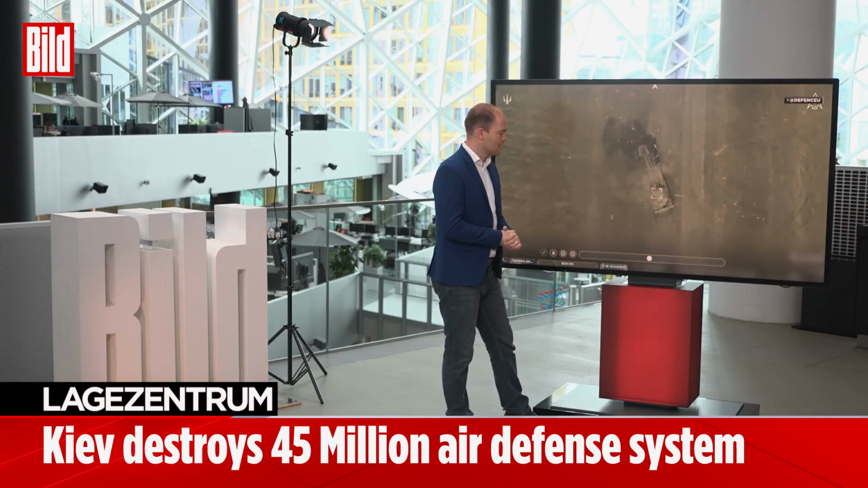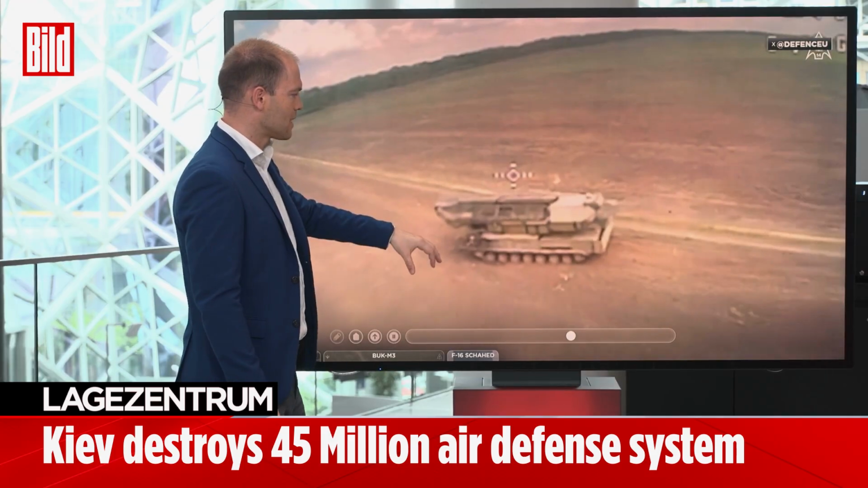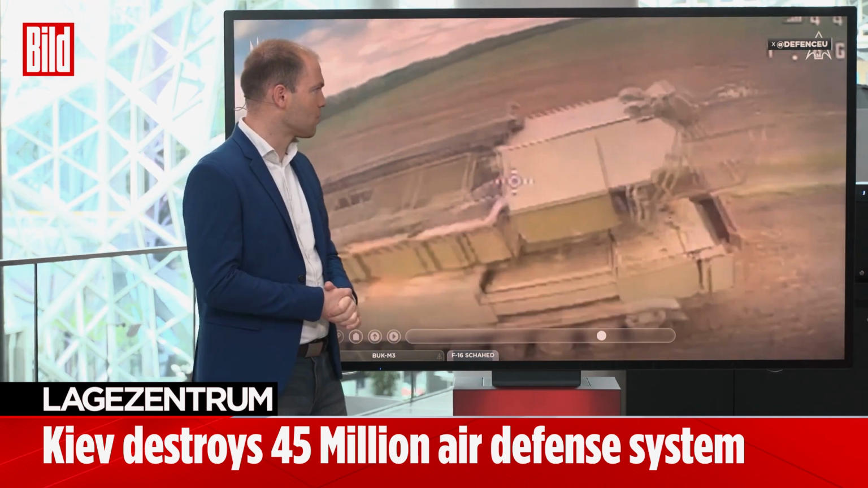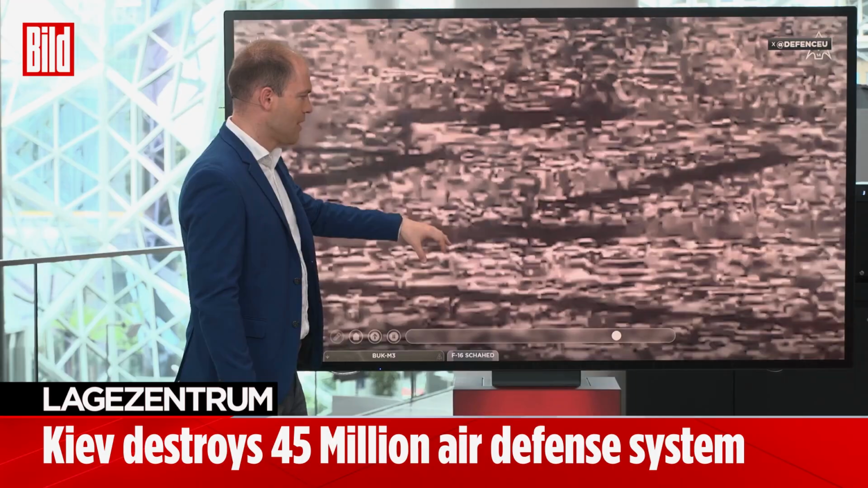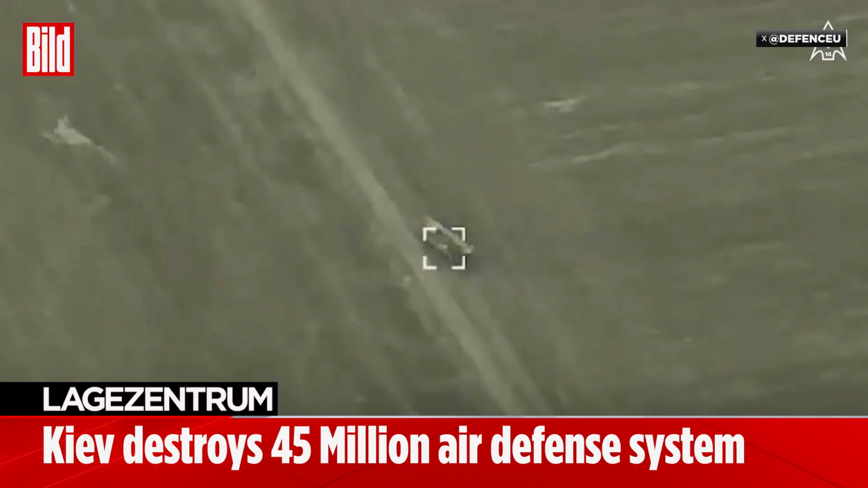In order to inflict sensitive damage to the Russian radar system, soon we'll see a second attack, meaning the Ukrainians have also managed to strike the system from the other side, so to speak, twice now. And here as well, the video quality is truly excellent, so we can confidently say that the Ukrainian drones have struck here and accurately hit the exact target they were intended to. Here again, the impact from another perspective.